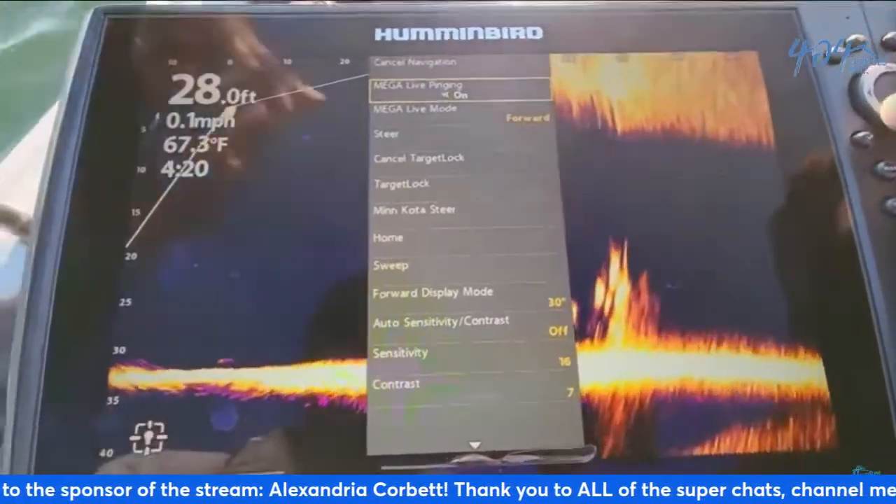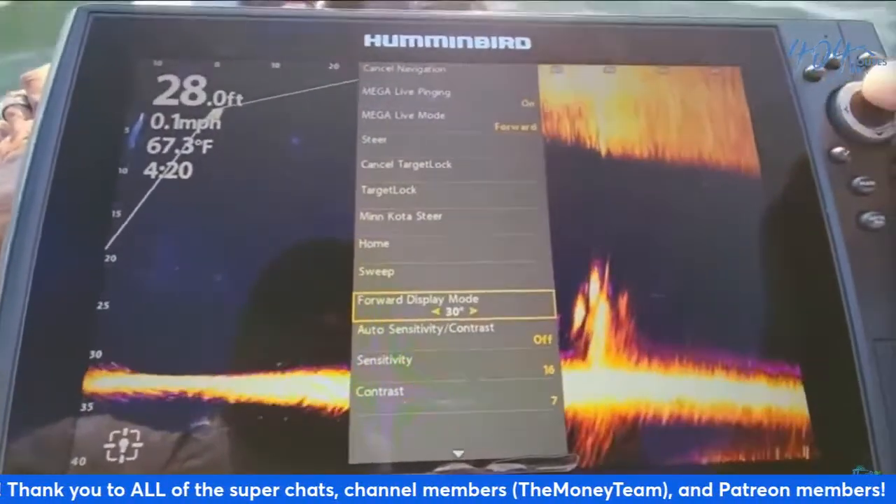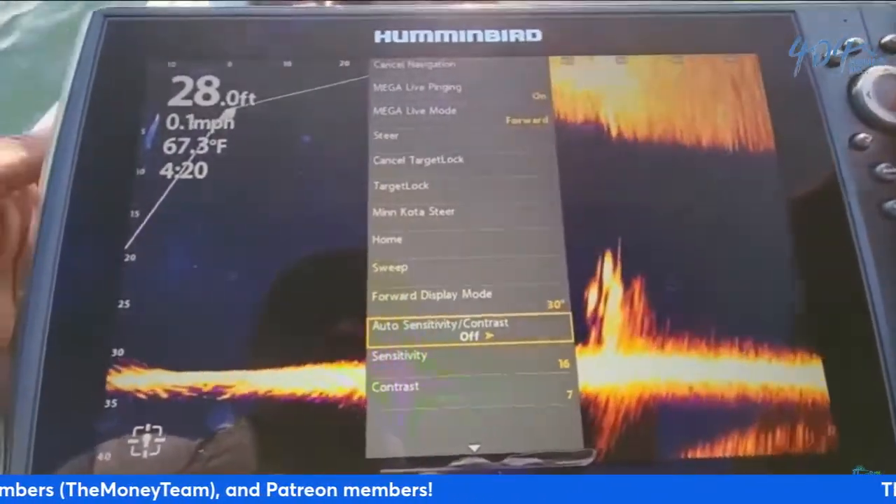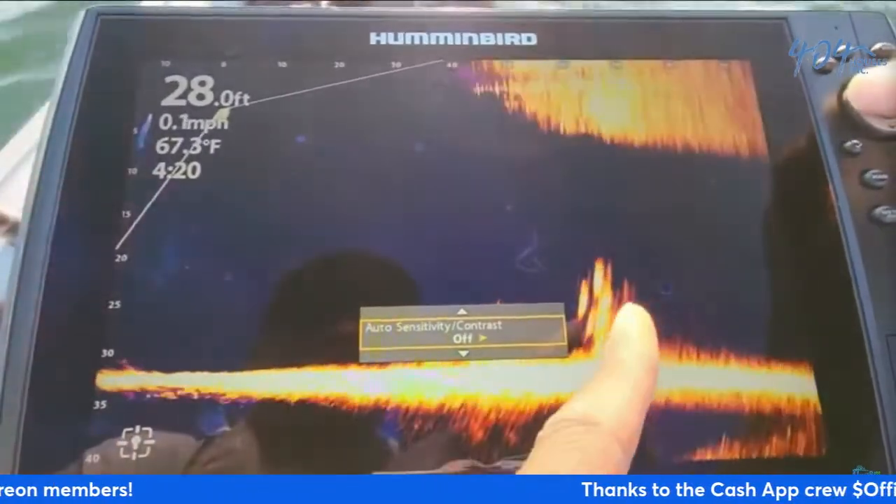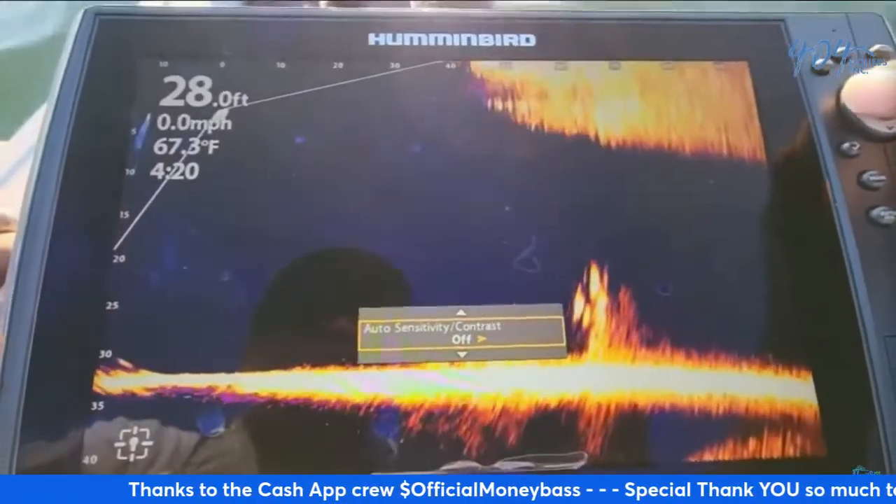All right, so we start up here. The Mega Live pinging is on. I keep it on forward mode. And now let's drop down here to the forward display mode. I have that on 30. Auto sensitivity, contrast, I have that turned off. Let me just turn it on real quick so you guys can see what kind of difference that makes. So with it off, you see how it kind of makes things pop a little bit more for me. So I like leaving that off right now.